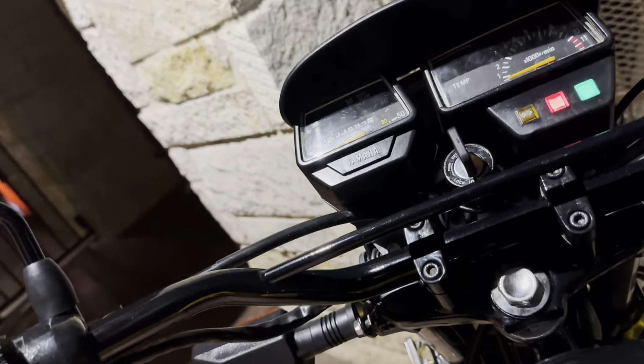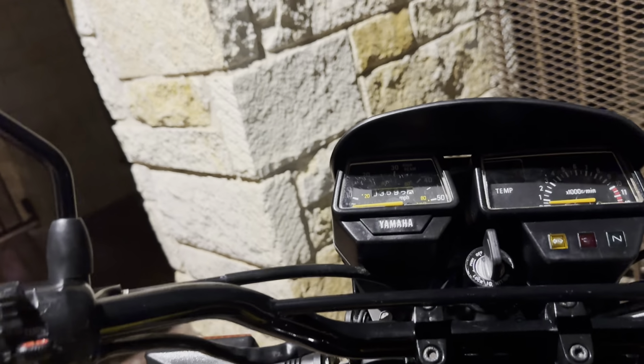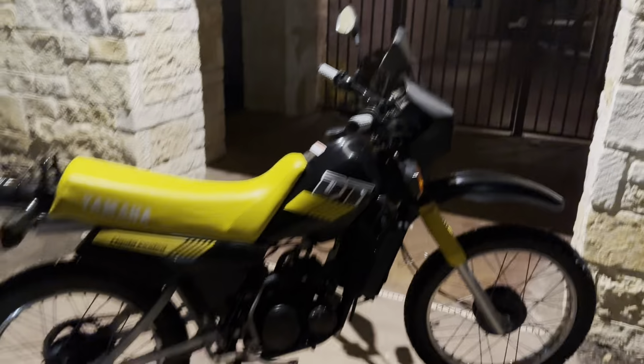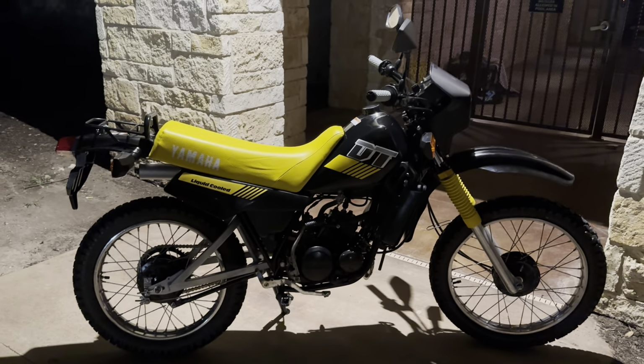Just gonna park right here. I'll leave the fuel on. Let's see here. Oh, she's running pretty good. Little nighttime ride. I'm trying out this chest mount.